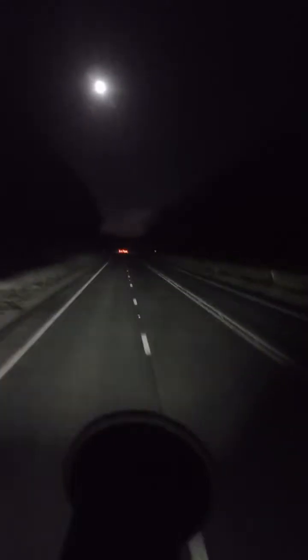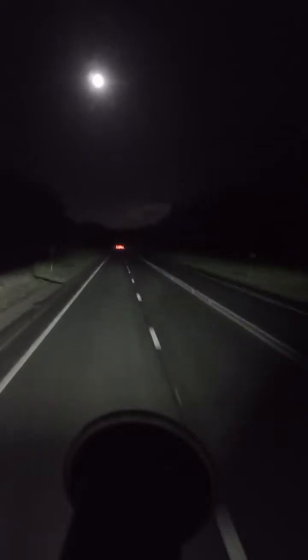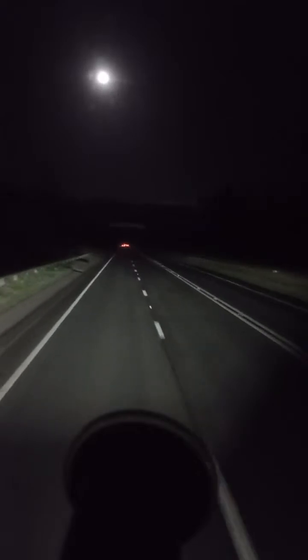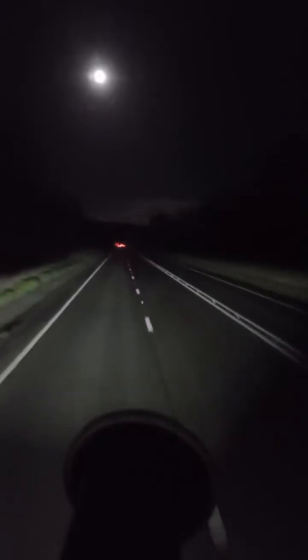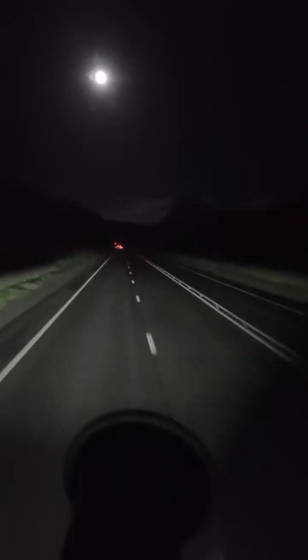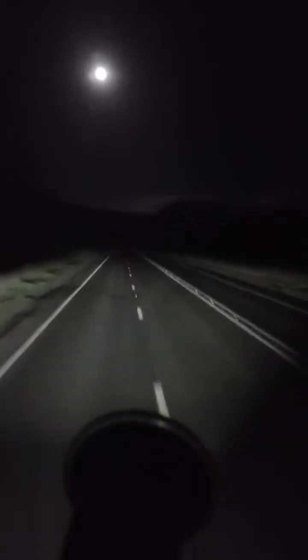So I check the mode here to power mode, because I'm going up. Power mode so that I can have strength to go up. It's going to be slow. Driving very slow now because of the weight. I'm at 43,600 kgs weight, the whole load and the truck.